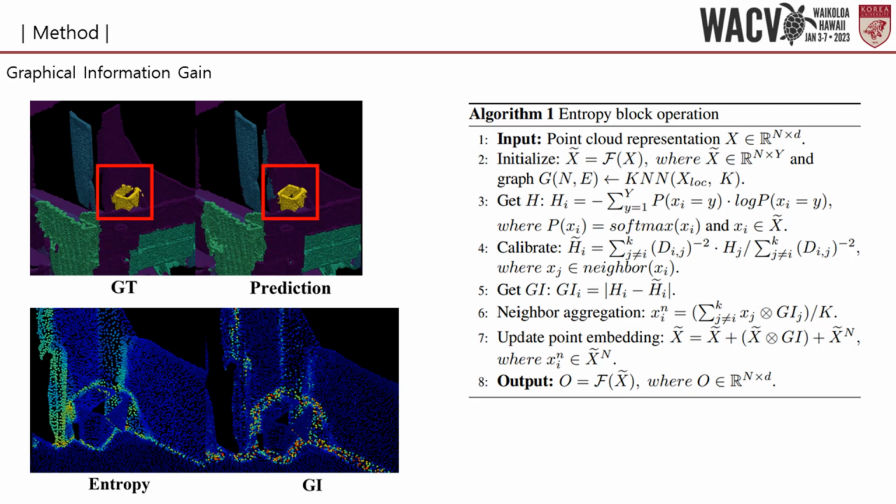First, measure entropy of each point. Second, compute graphical information gain. Finally, update the point embeddings with reliable representations. Here, red points indicate relatively reliable points including low entropy.